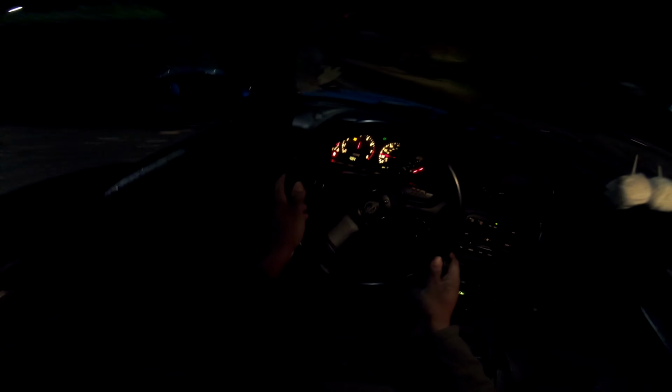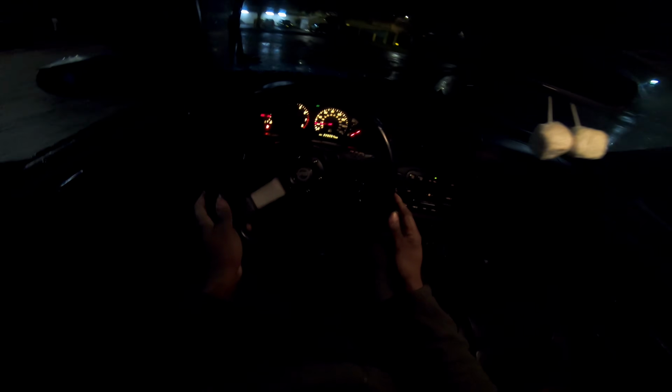All right, one more. Second. E-brake, pop clutch, first gear. Yep. There you go. Alright, one more time. Fuck it, one more. Nice.